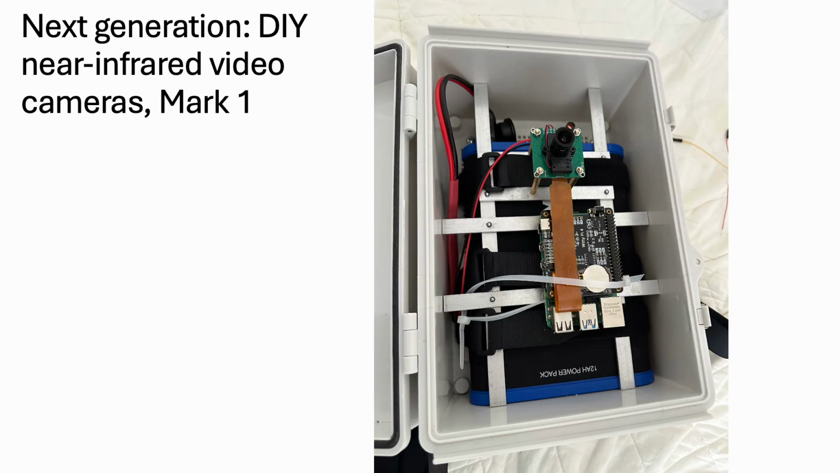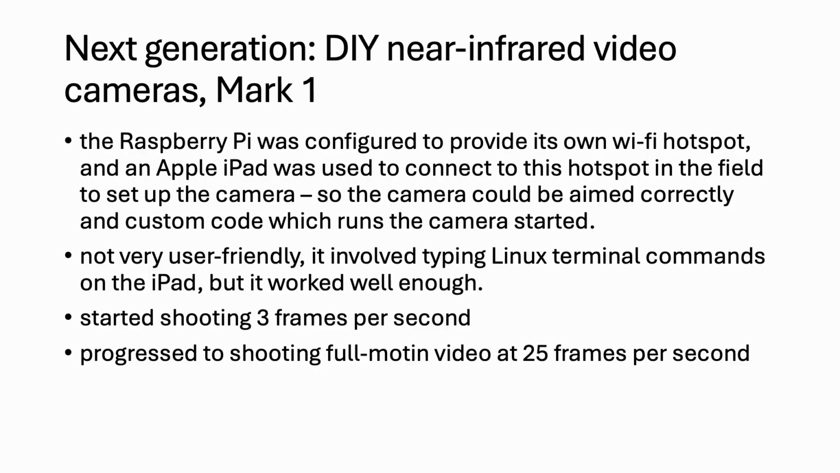And this is the inside of that Mark I camera. You can see it's quite simple. The battery's also inside the enclosure, not shown, as is the infrared light. And the Raspberry Pi was configured to provide its own Wi-Fi hotspot. So for field use, an Apple iPad was used to connect to this hotspot to set up the camera, so the camera could be aimed and focused correctly. All of that ran using custom code, which we wrote ourselves. Not fantastically user-friendly, involves typing Linux terminal commands on the iPad, but nonetheless it works well enough.